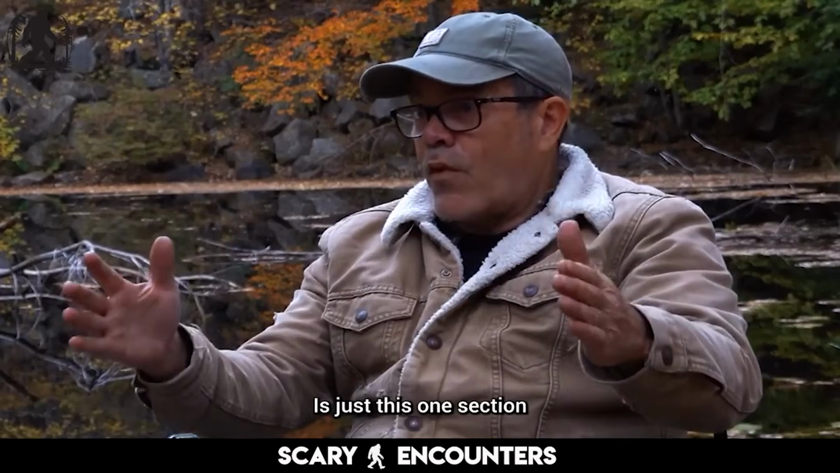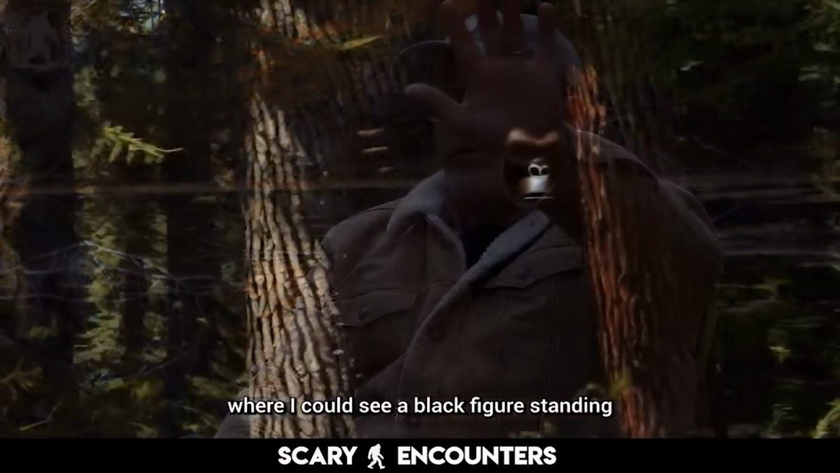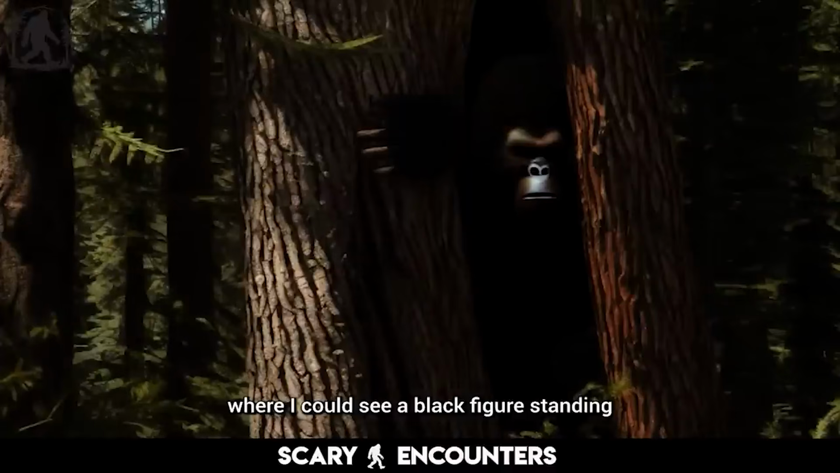But there was just this one section where I could see a black figure standing, just go behind the tree.